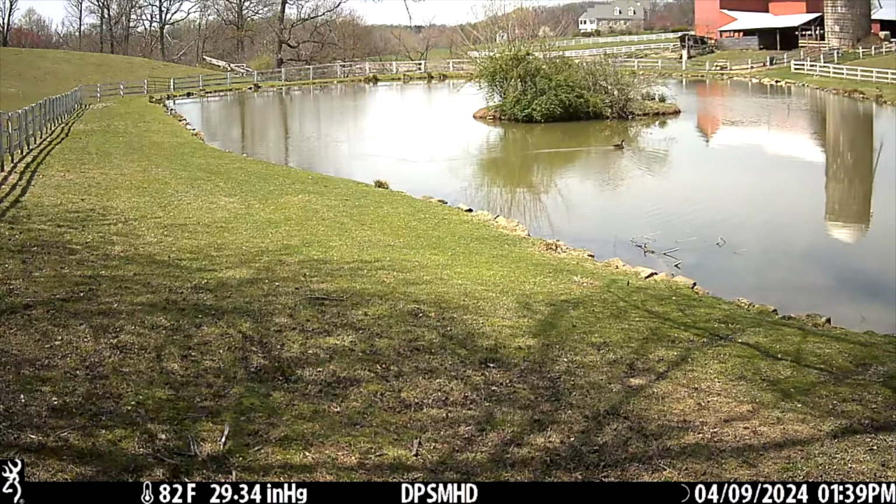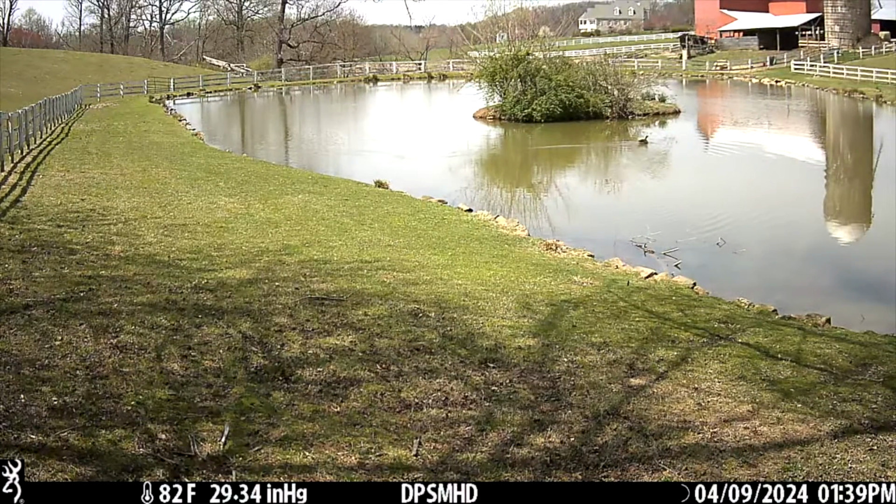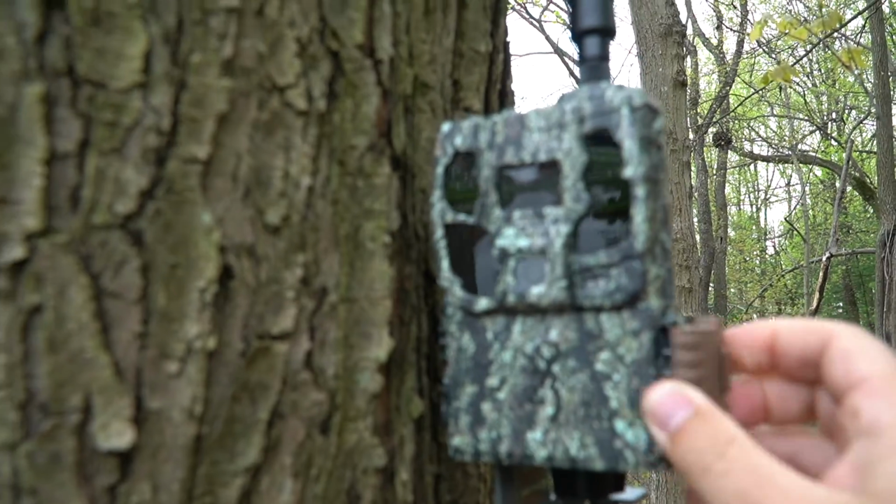Pretty cool feature. This camera has the invisible night infrared technology. I prefer these trail cameras, especially if you're hunting on public land, or you don't want nobody to see your camera and steal it. It does have the cable lock system you can run through there, but I prefer the blacked out cameras on the front, the no glows, because especially if you're using it for surveillance, you don't want people to see it. I just wanted to highlight that too.